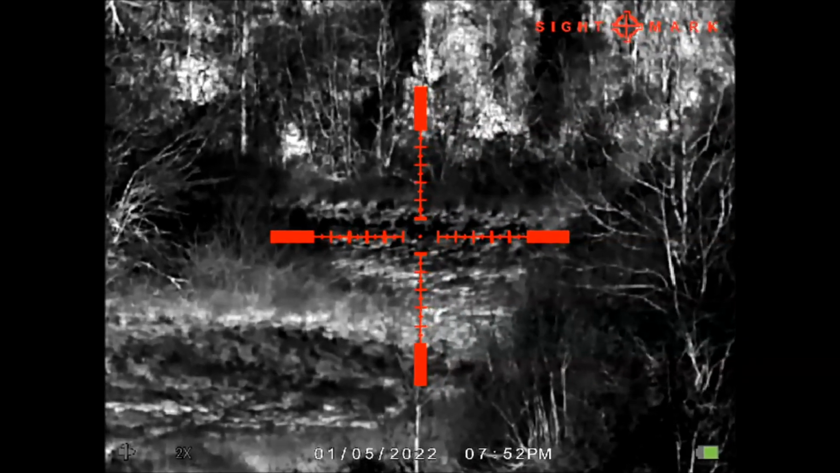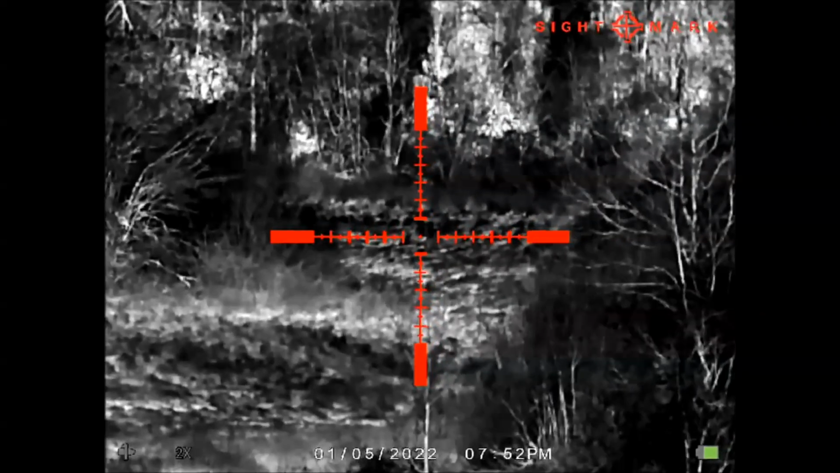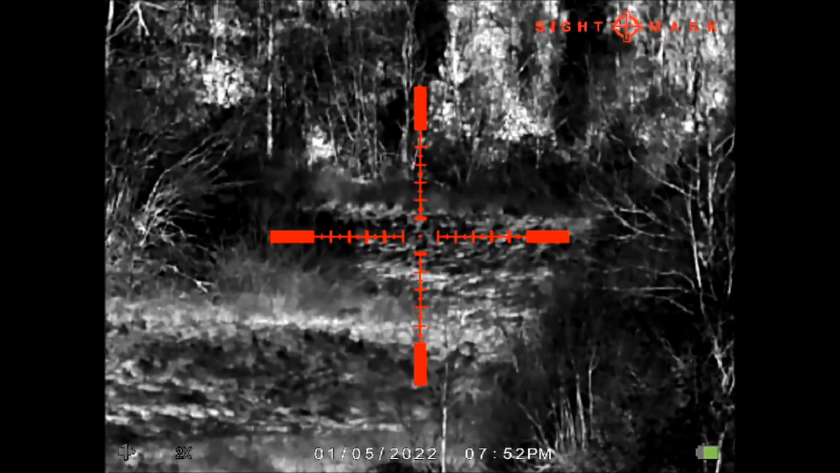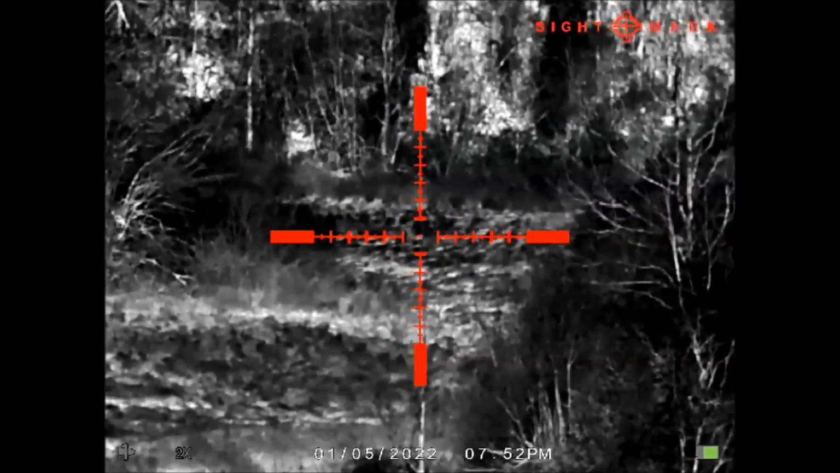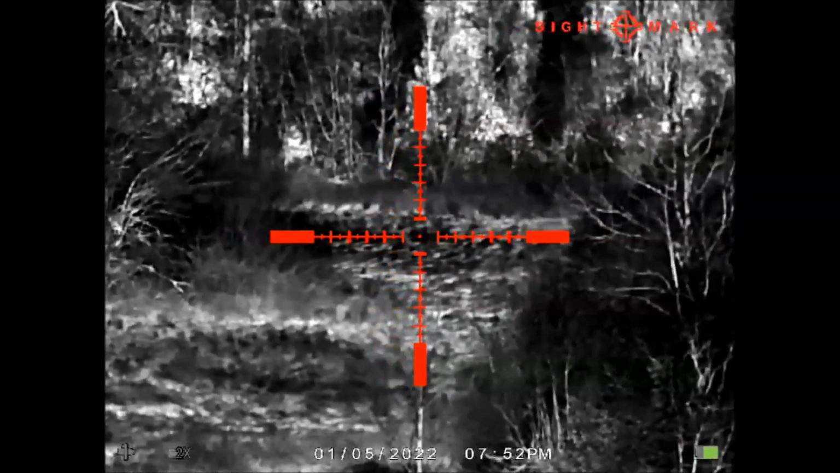This is the most popular mil hash reticle with half hash between the various mil horizontal lines.